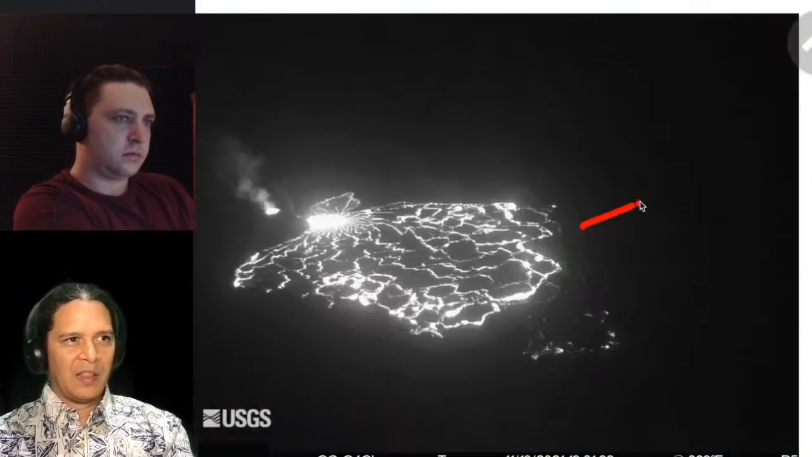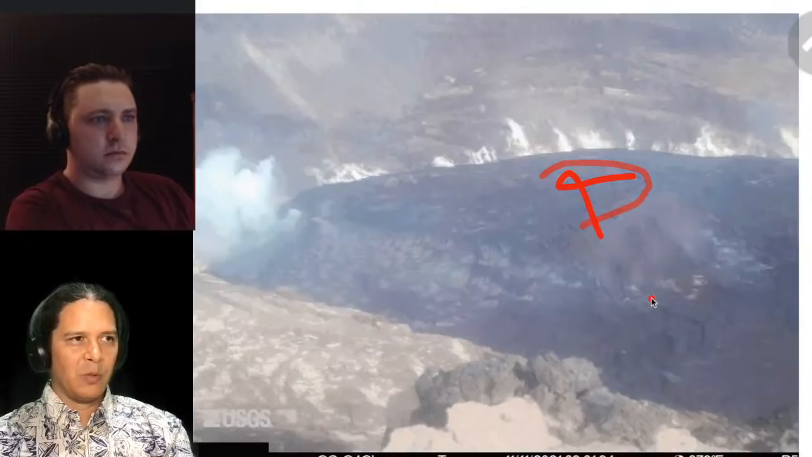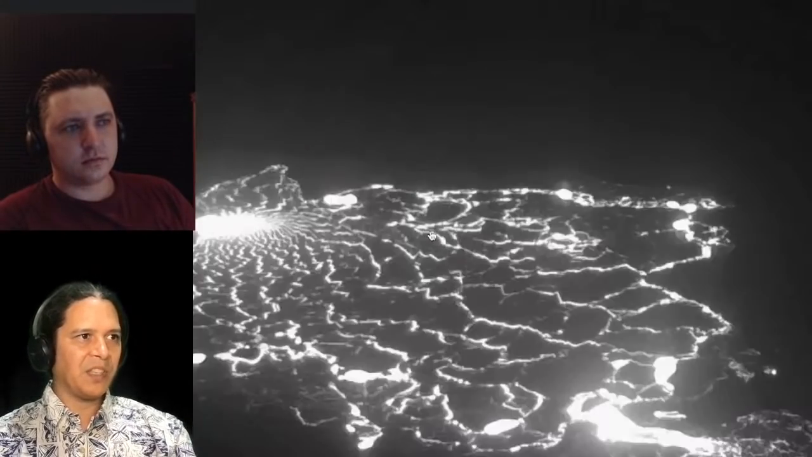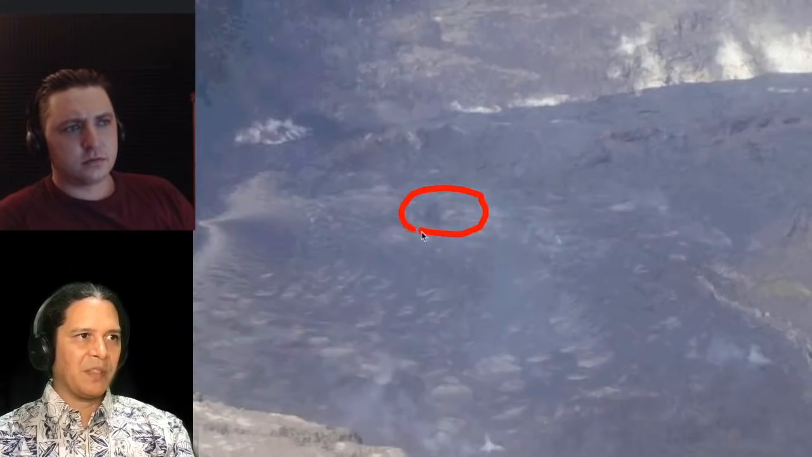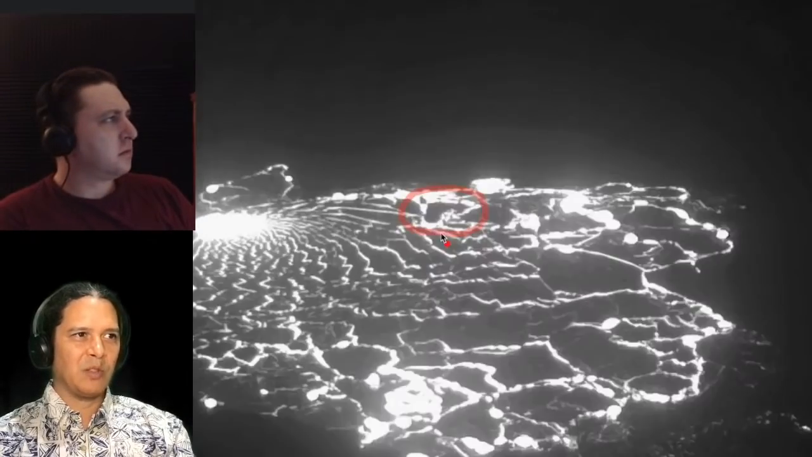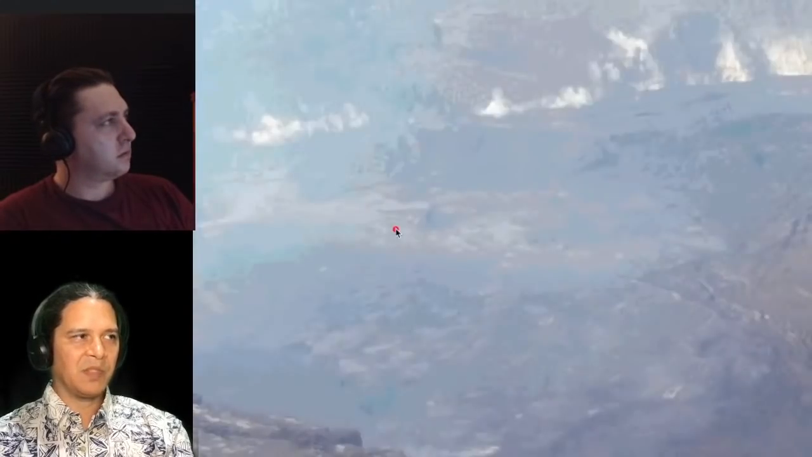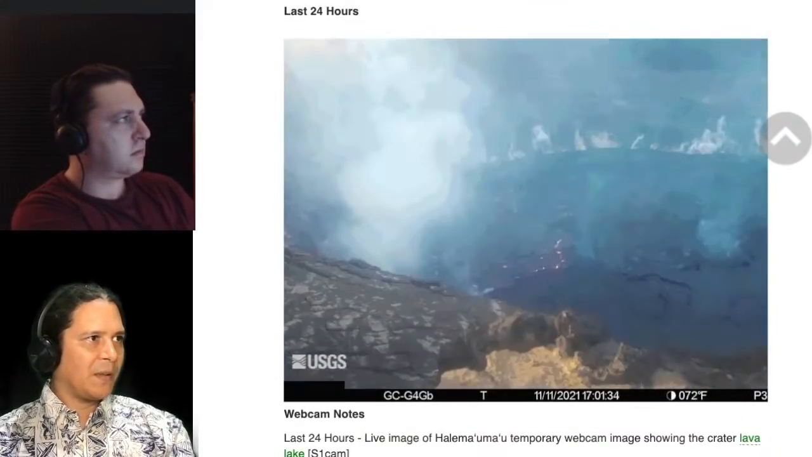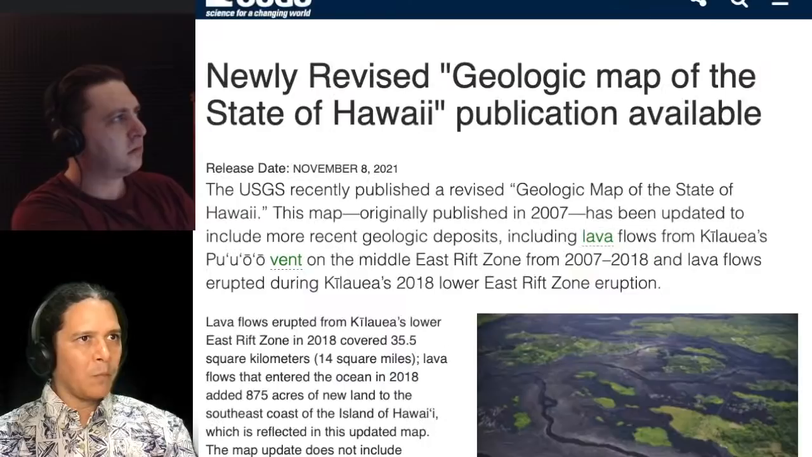Not anything like that visible, and we really don't see that in the northeast arm whatsoever. But you may also notice that we are visibly seeing some of these rocks drift across the lake surface as well, so that may be what our laser is hitting, is something in there. So that's the current view.